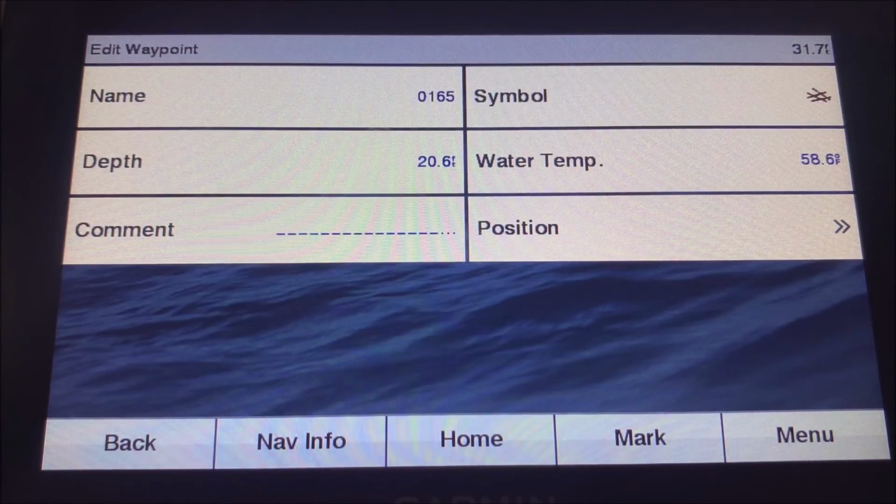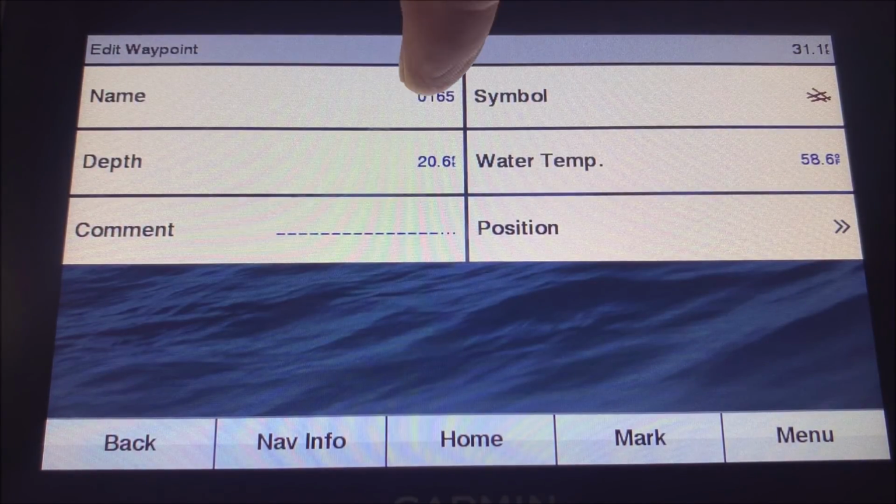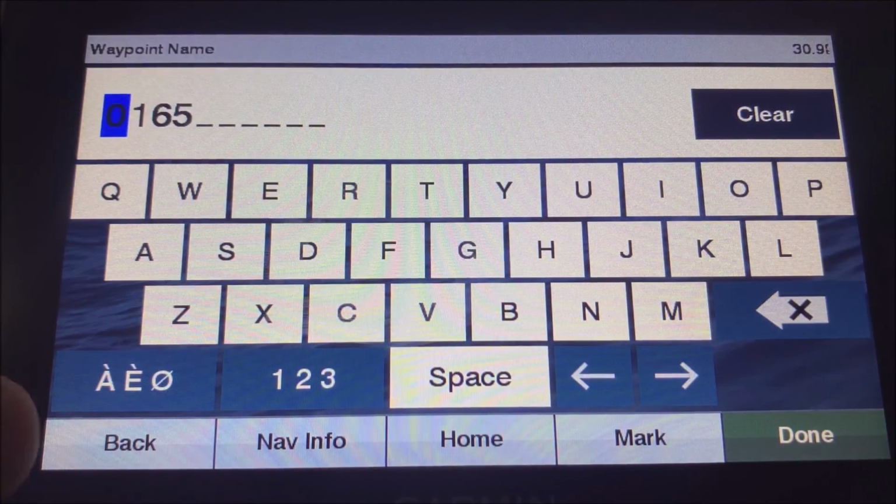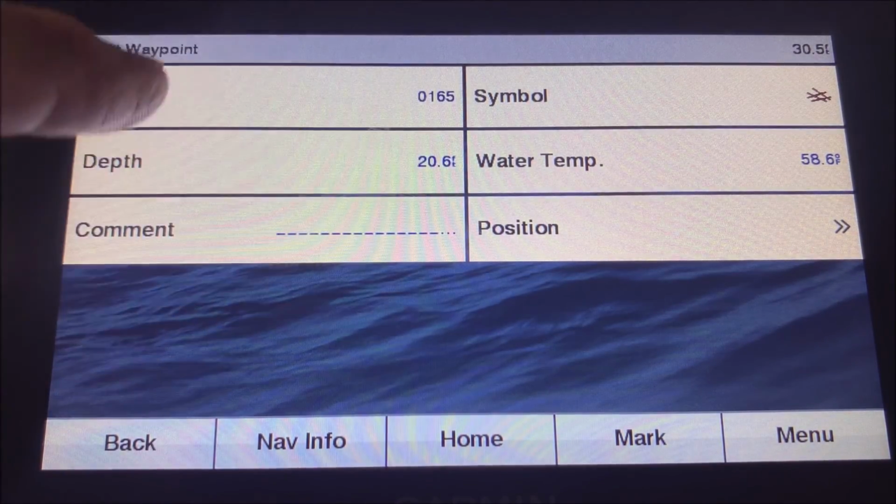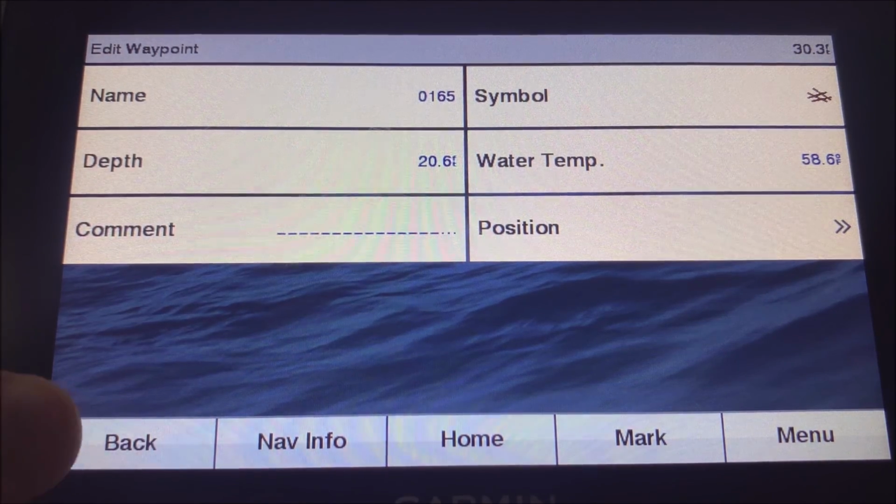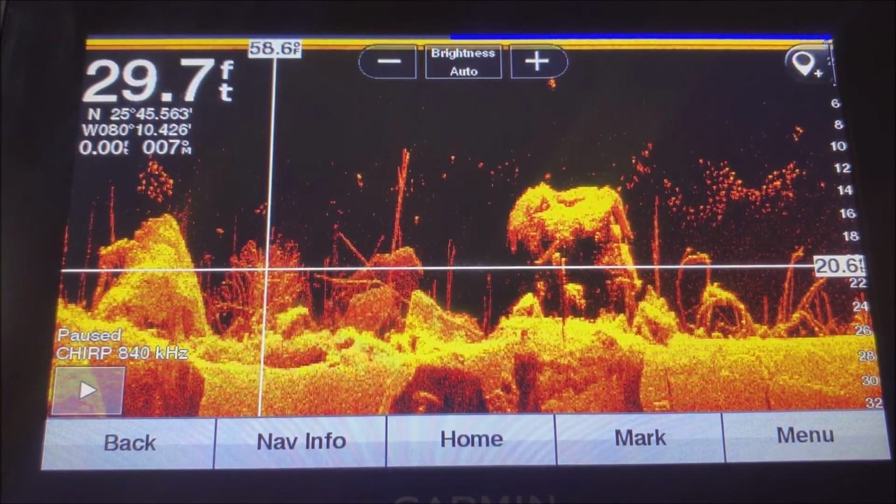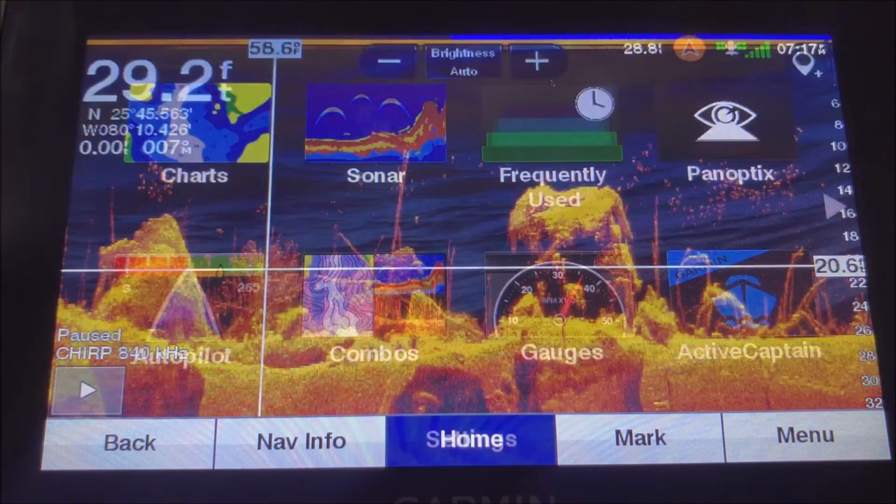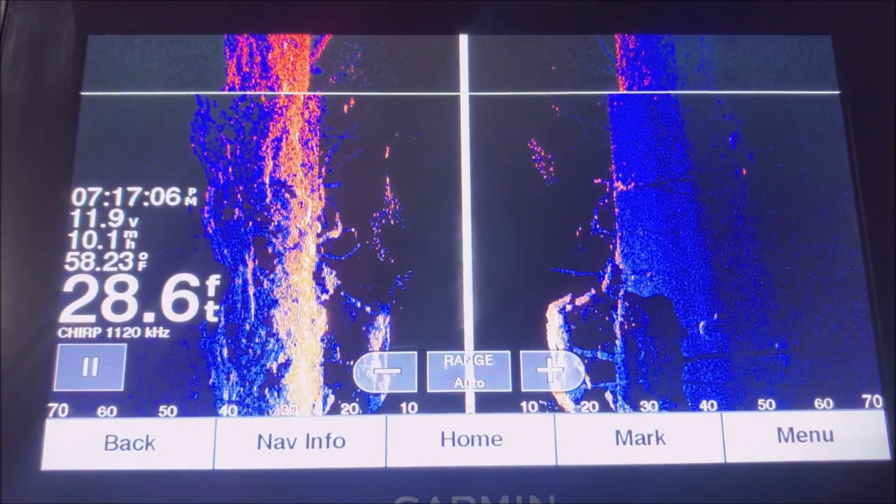Now you can also edit the symbol, change it to whatever you like. You can also name it, call it something, rock pile or whatnot. And it'll even tell you what depth it's in, what the water temperature is. You can add comments to it if you like, something like that. But that's just a real useful feature on how to add waypoints while you're in the sonar, the fish finder. I'll do one from the side view as well.